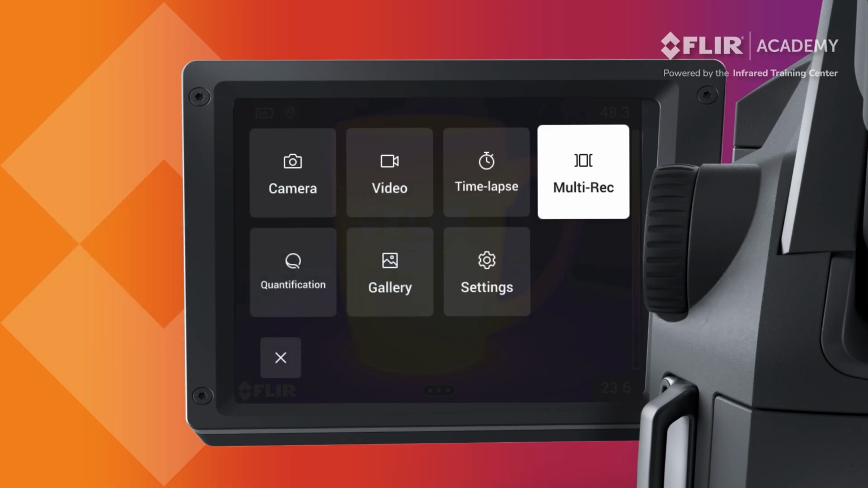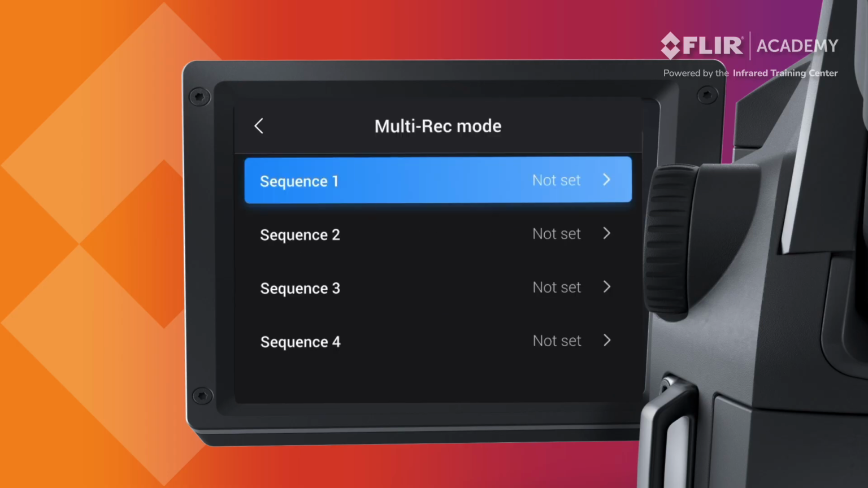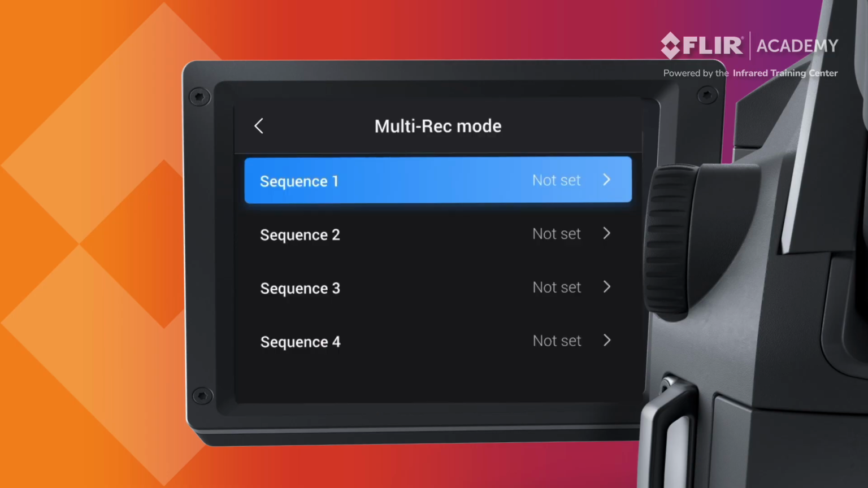Set the camera to multi-recording mode. If this is your first time using this feature, a prompt may appear asking you to set up and configure the sequence. Otherwise, from the main menu, go to Multi-Recording Settings. A total of 4 different sequences can be programmed.